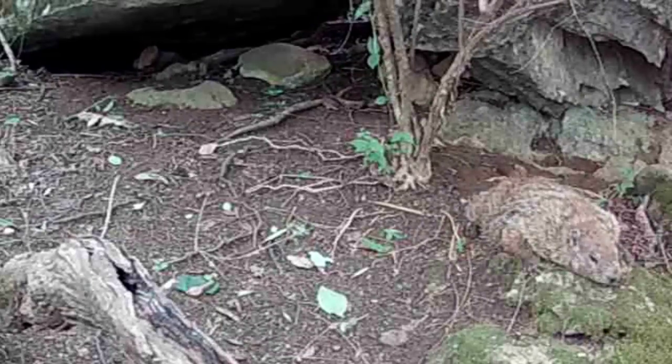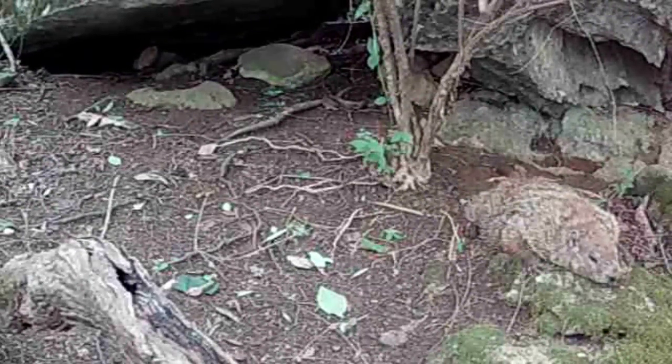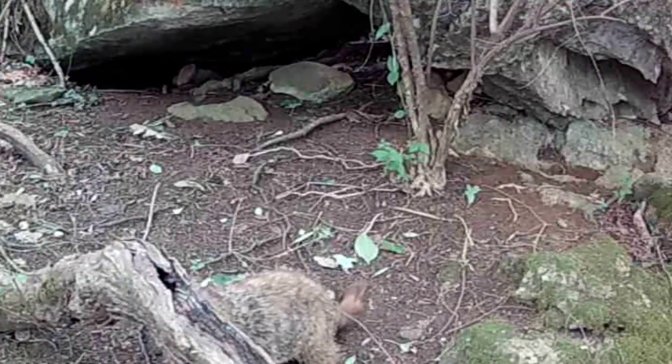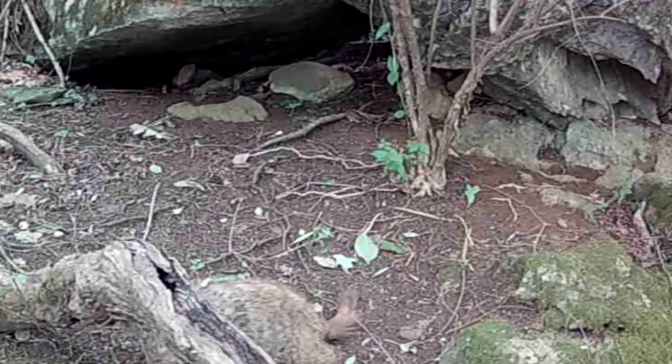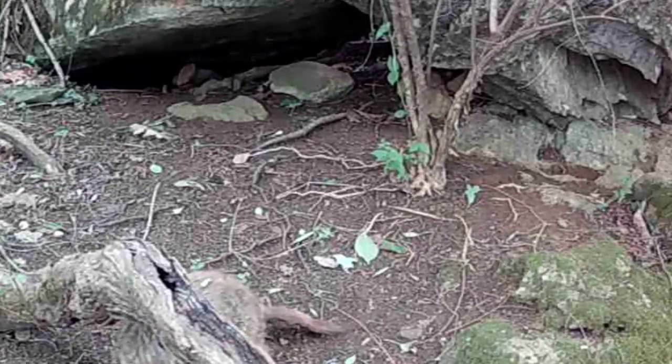Just relaxing. My kind of day on an old dreary rainy day. But he's up, moving around. Cleaning his teeth a little bit. Fixing to head out.